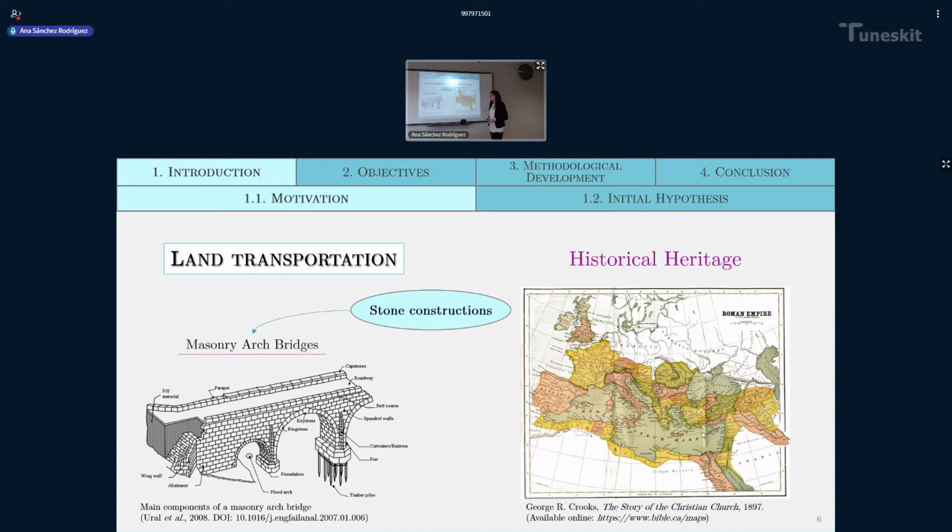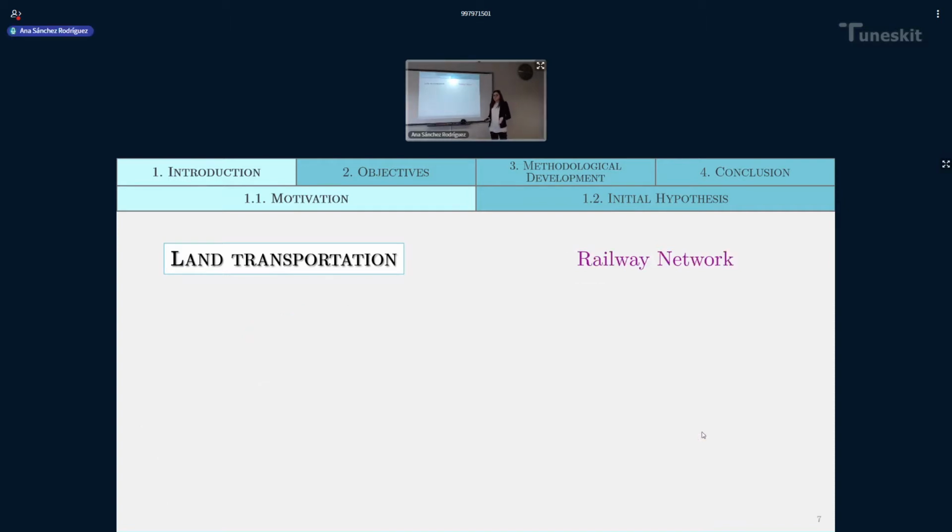functioning for service. Another significant milestone for land transportation was the appearance of the railway infrastructure after the Industrial Revolution. The appearance of the railway network allowed to reduce costs for infrastructure and also time.